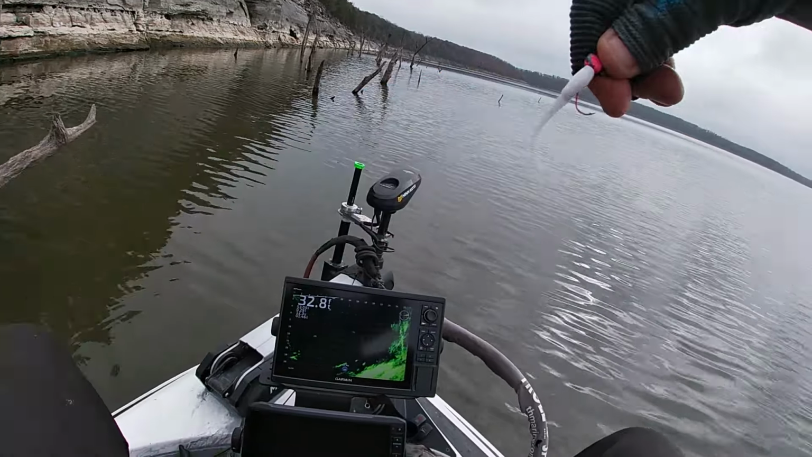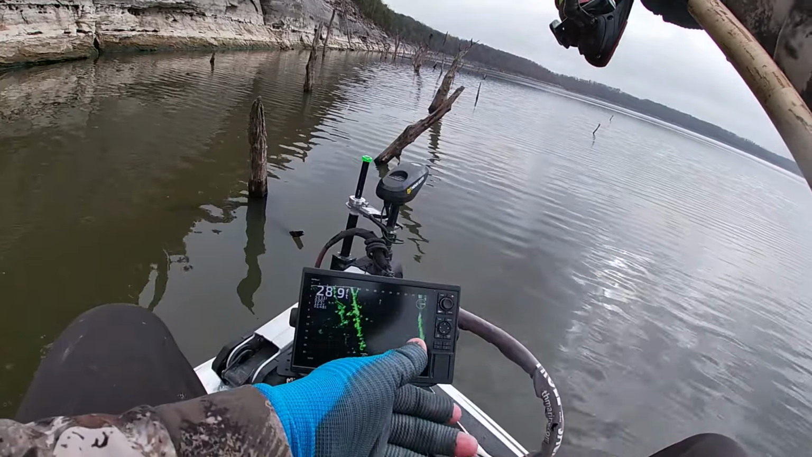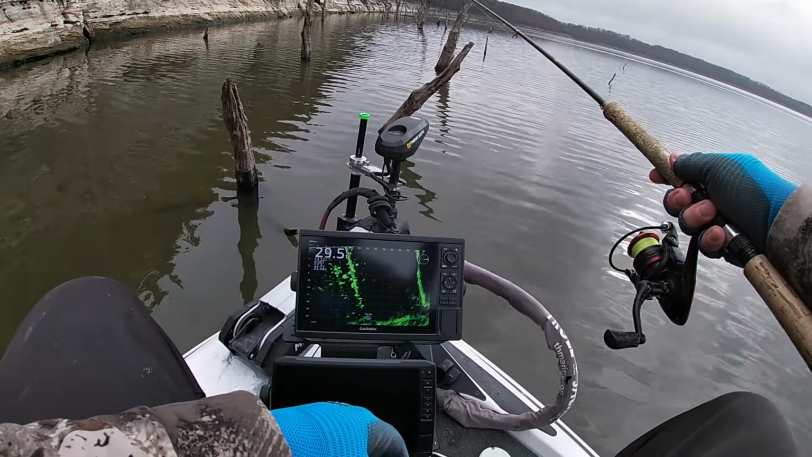This Thumperdorf pillhead, 1/8 ounce, pink. It's a little beat up, but that's all right. Let's get down in there. Drop it right down on their head. There's one good one right there.